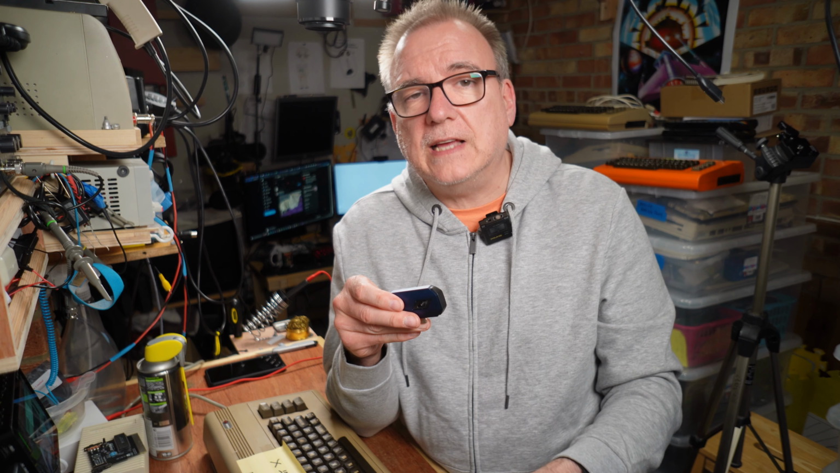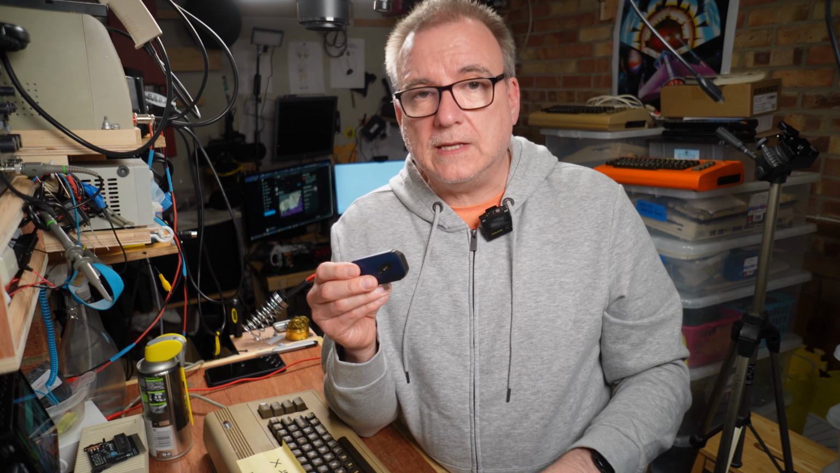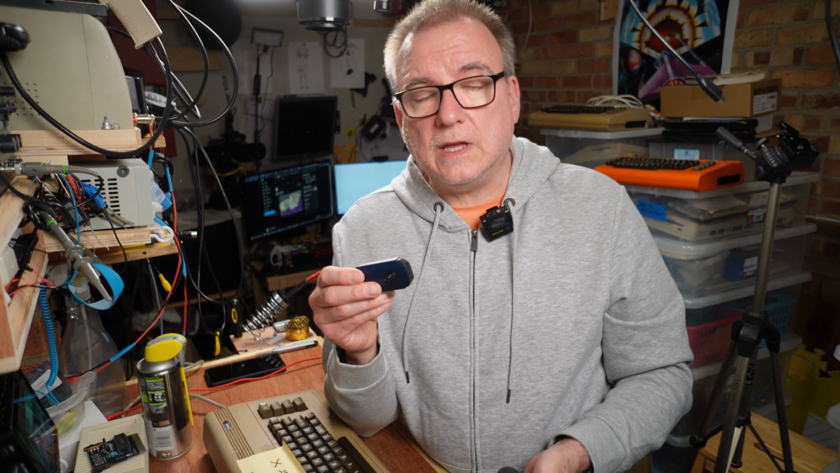This is the Topdon TC001 Thermal Camera. And full disclosure, Topdon sent me this free of charge. They didn't specifically ask for a review, but I think they were just keen to have people see this used in a setting where it's going to get a lot of use.